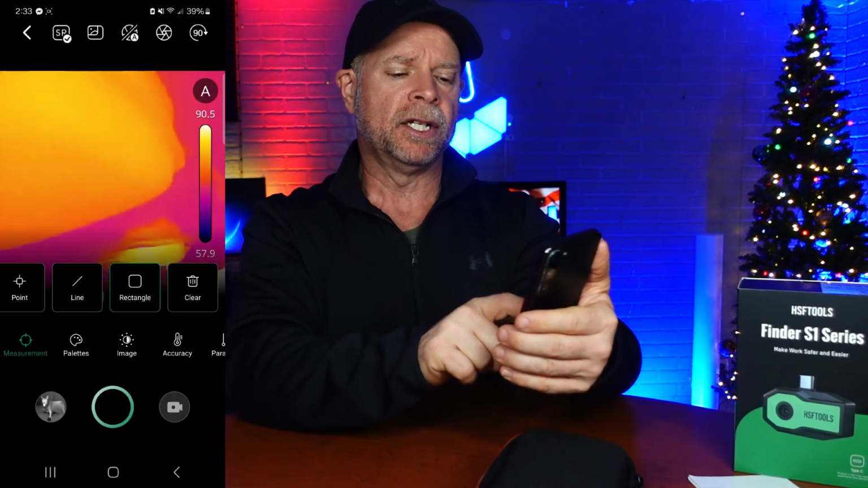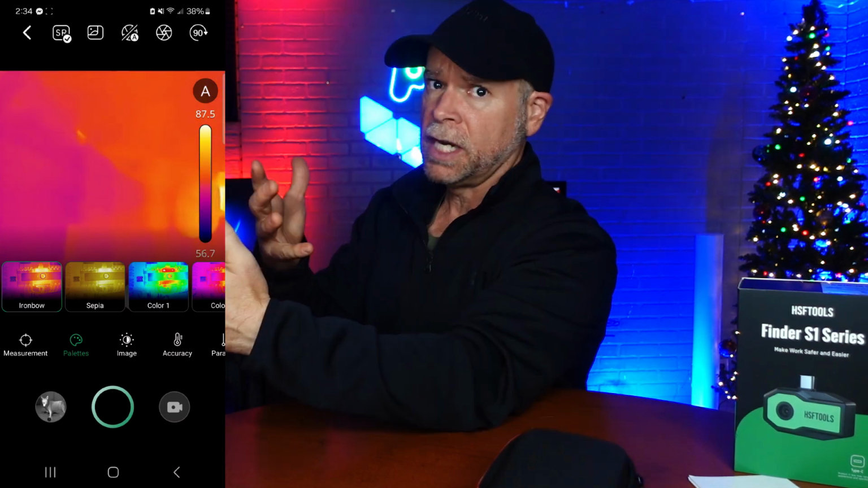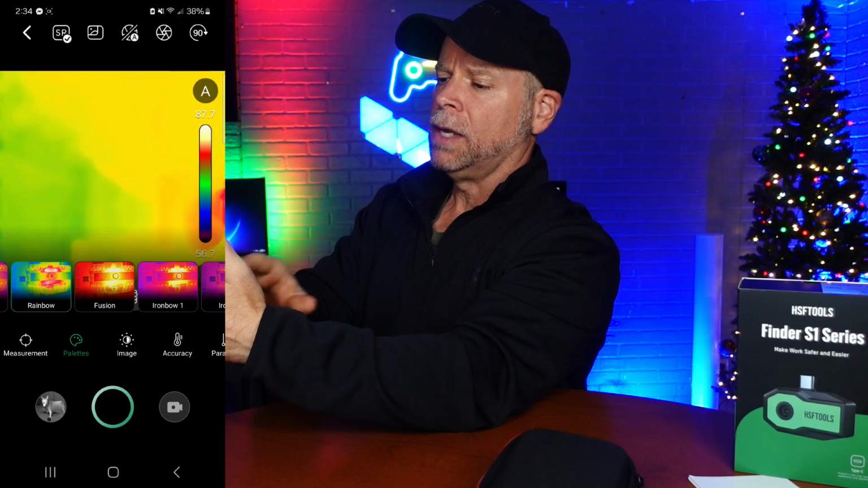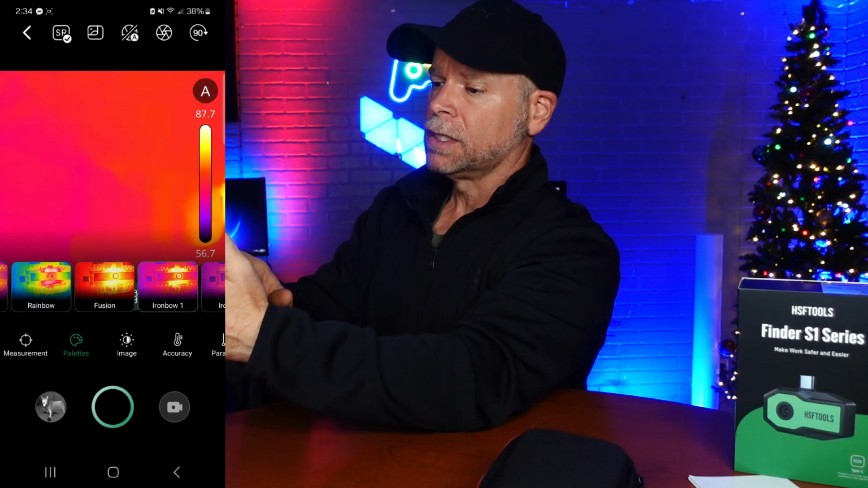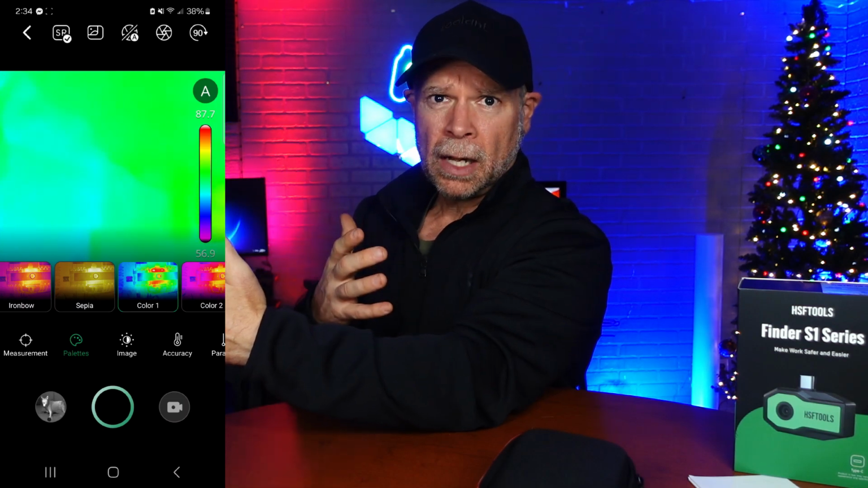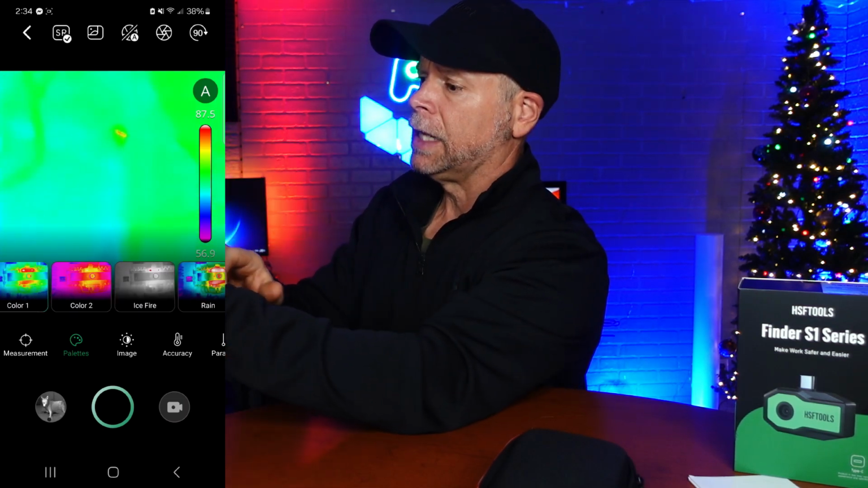Next thing down is your palette. Now on your palette, you can change the colors that are being highlighted. So there's Iron Bow, and if we go back the other way, we can go to Rainbow and Fusion. Some of these are really neat. You just pick the one that seems to be most appealing to you. That's what we're going to be looking at there.